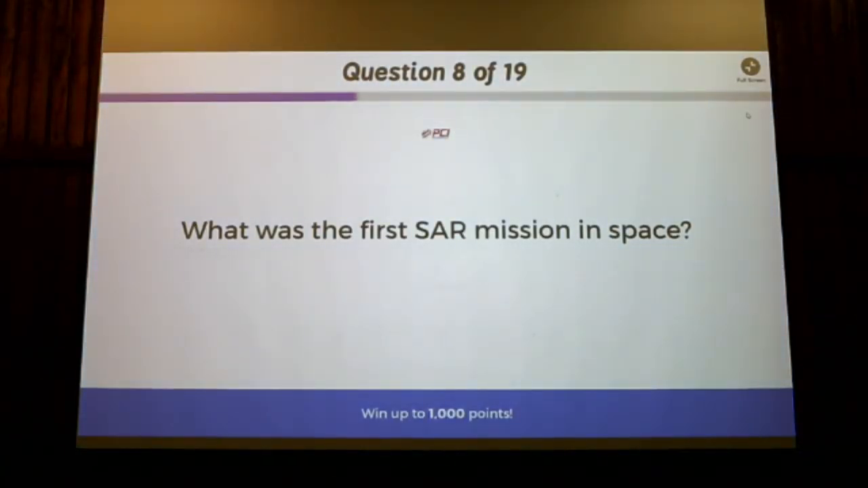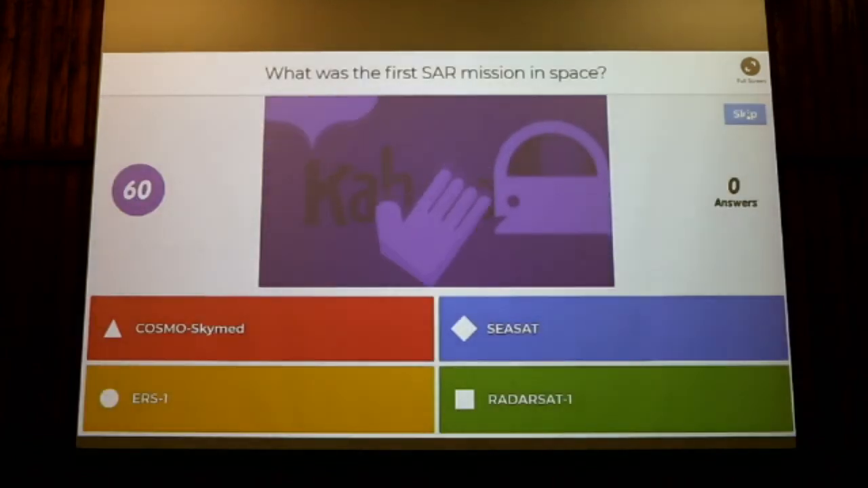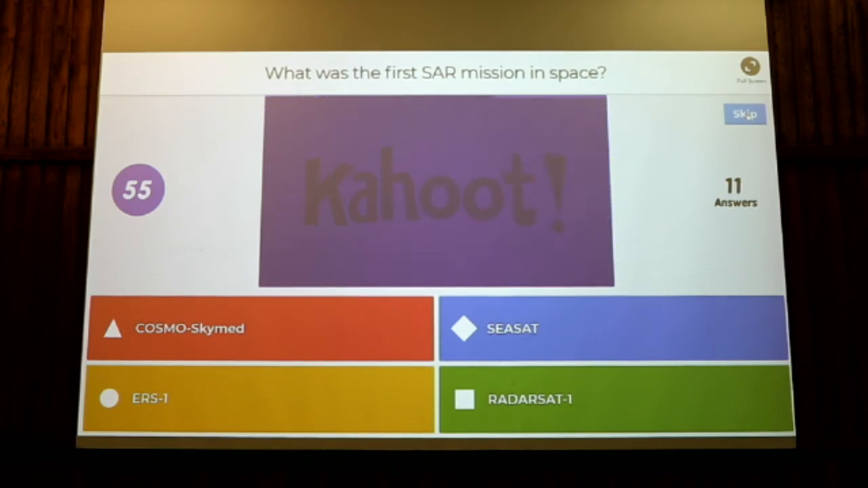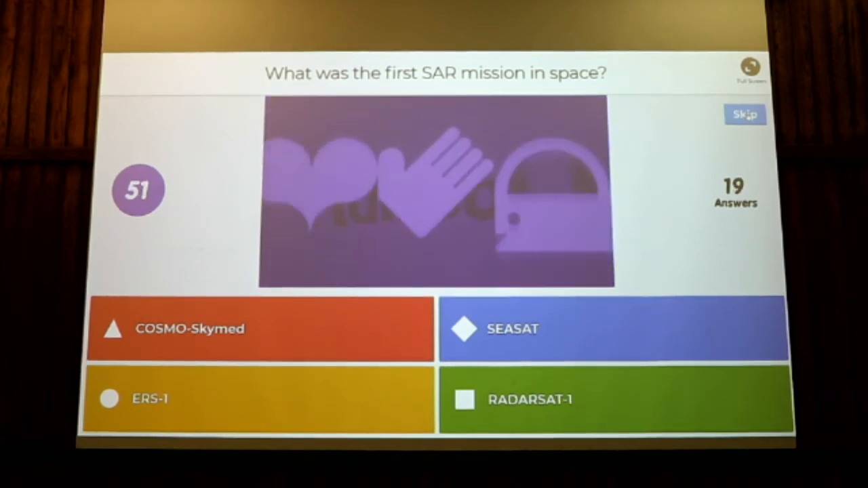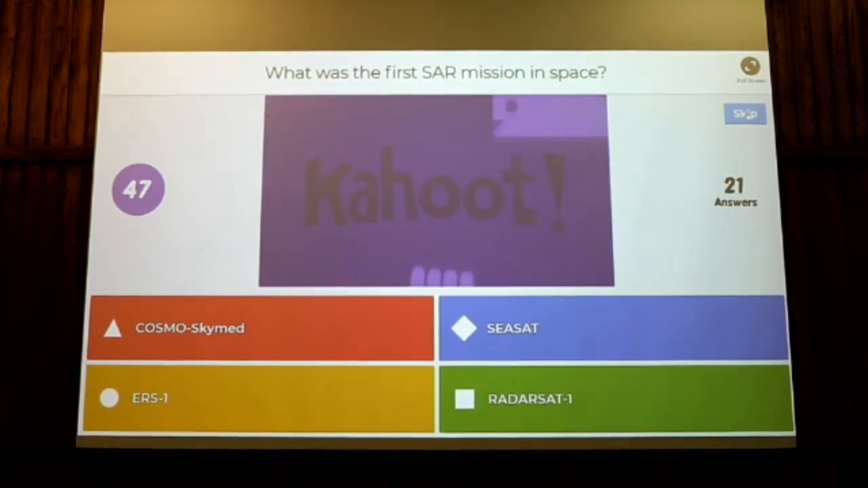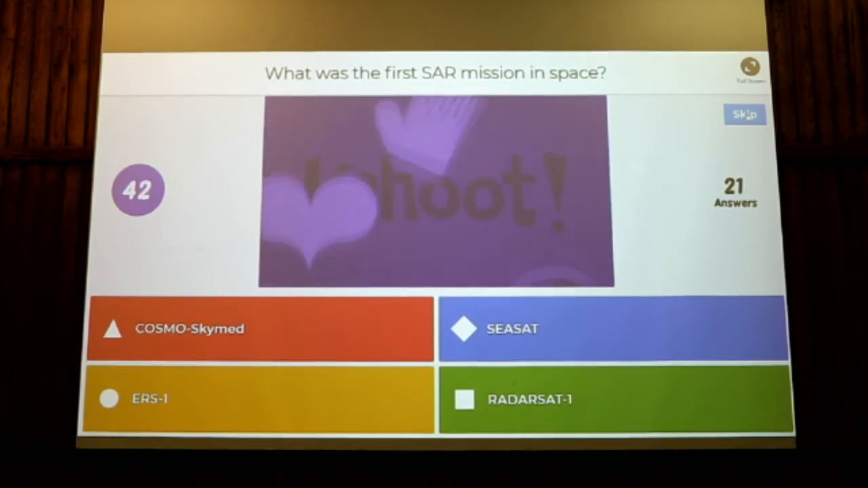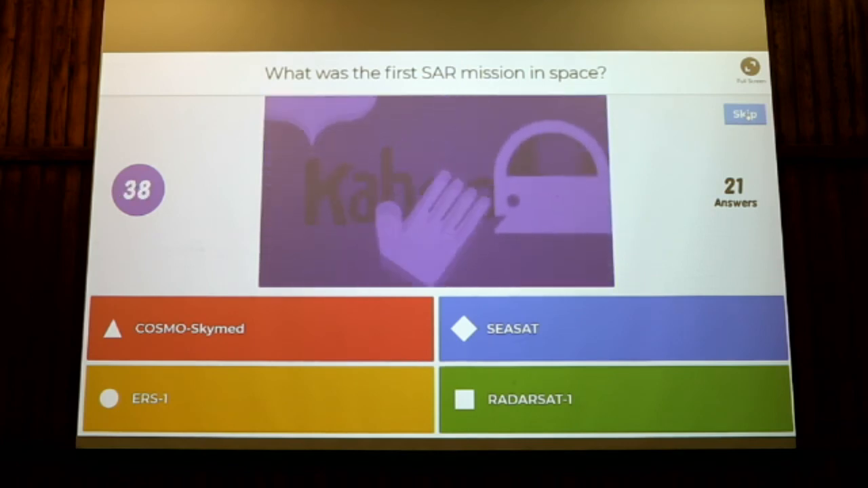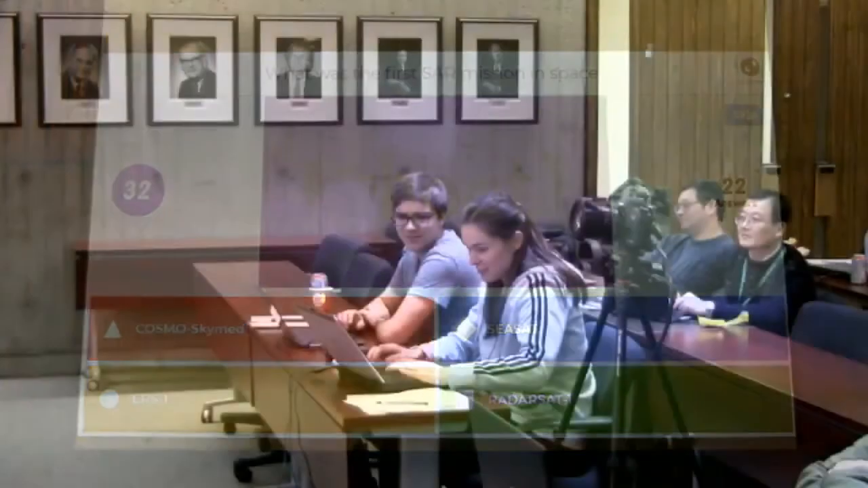Okay, what was the first SAR mission in space? Cosmos SkyMed, ERS-1, SEASAT, or RADARSAT-1? This one, I think everybody knows it seems like, pretty quick. Two more people to go. One more person?